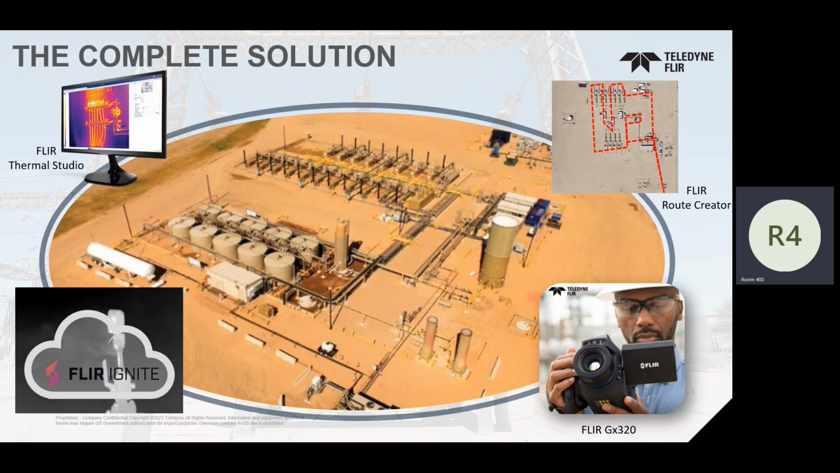And then we have FLIR Thermal Studio, to be able to analyze things if you want, or this could be replaced very quickly and easily with a suite of LDAR camera or LDAR software reporting programs that are out there that we can now talk to through Wi-Fi. They just have to look at our API and write some code for themselves.